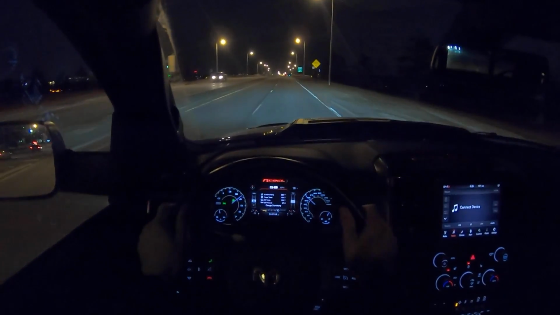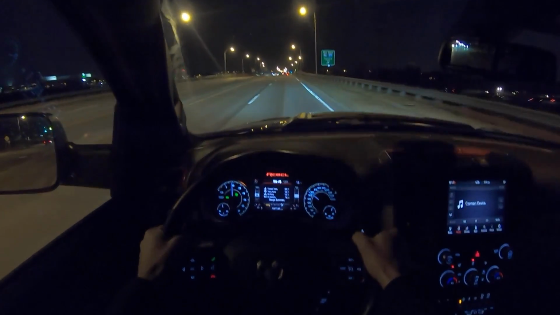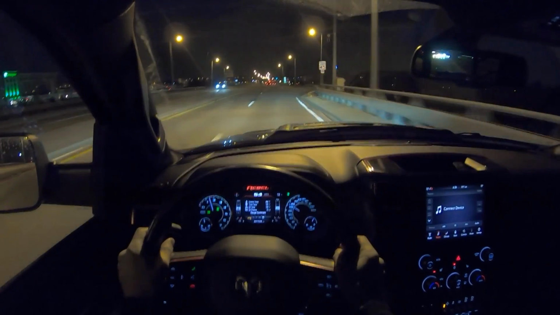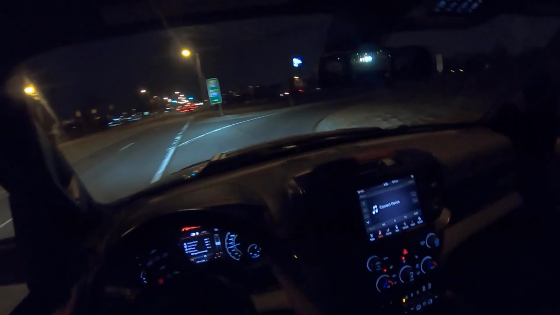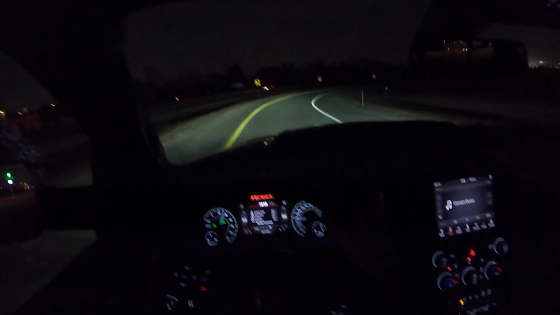Smooth, nice and responsive, fast shifts. Can't go wrong with this Hemi V8. Brake pedal's nice and firm, and it actually handles pretty well too.